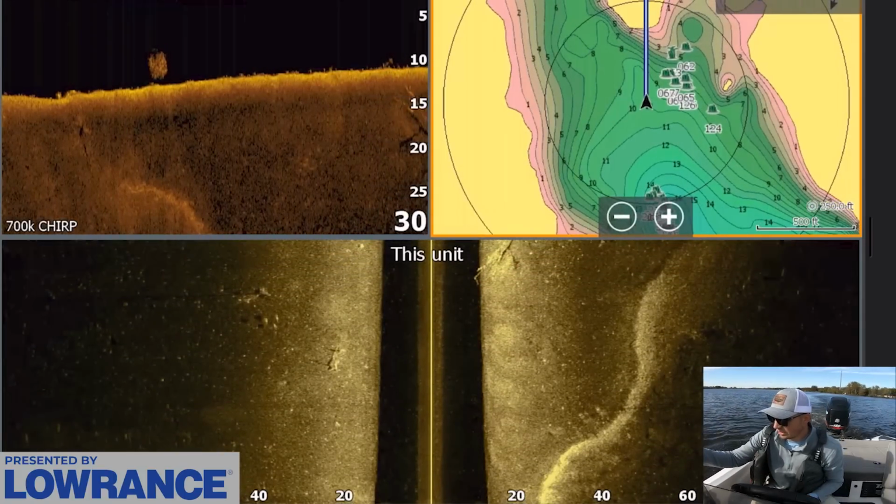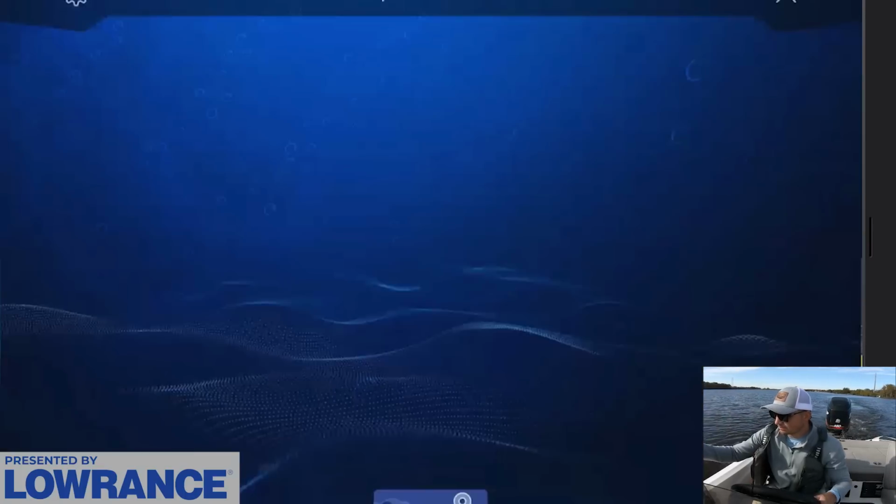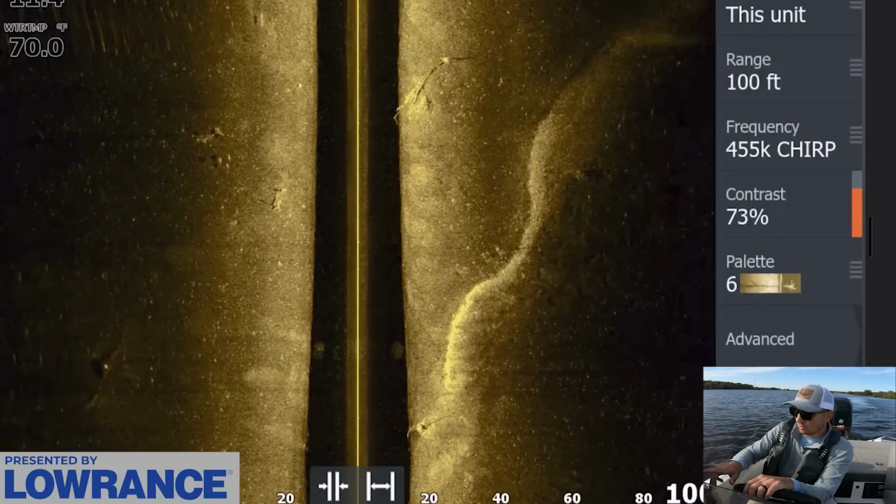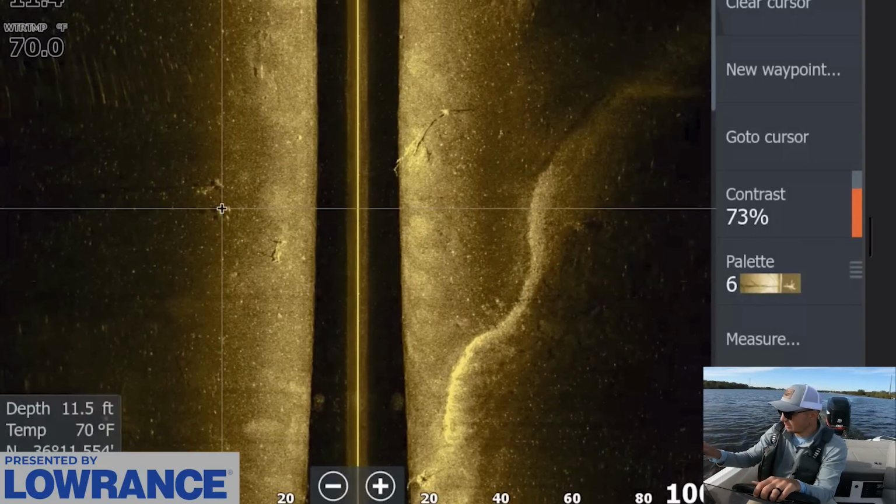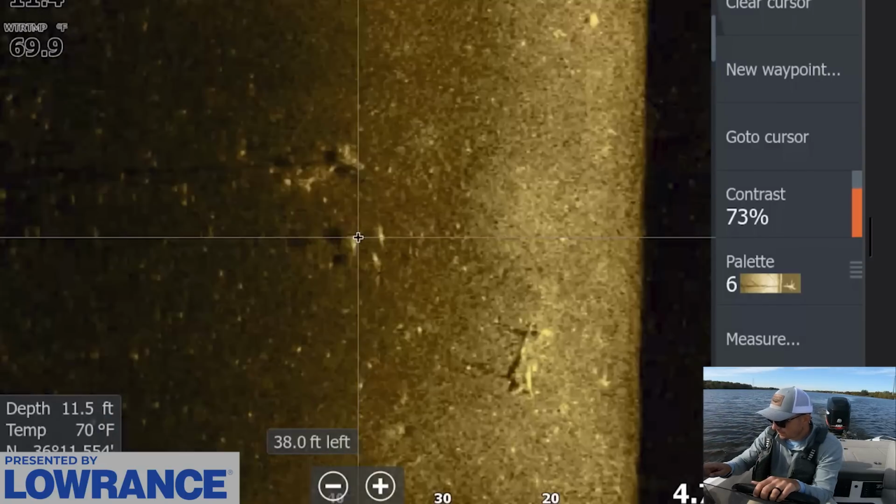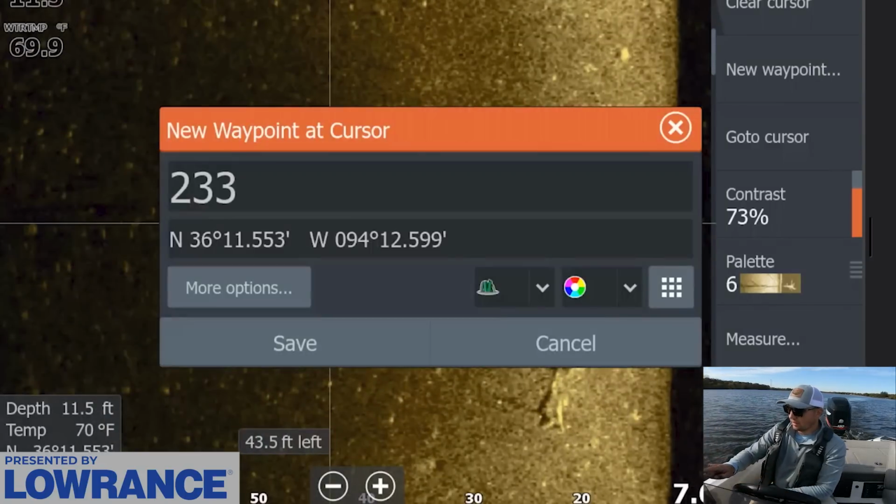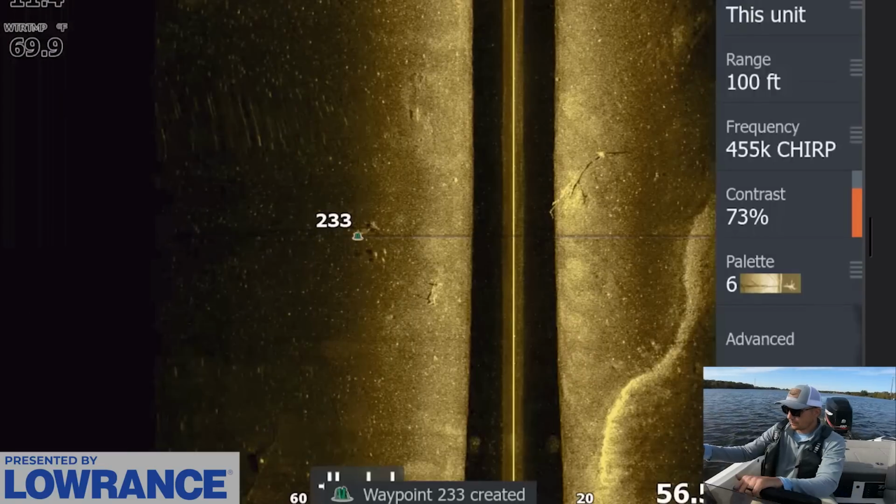Like, here we go. Here's a spot that just jumps off the screen right here on me. And this actually looks really good. On the side scan view here, we have a tree over here that has 3 fish in it that are just sitting perfect. So if we zoom in, you can see 1, 2, 3 fish right in that brush pile. It's exactly what we're looking for. So that is a good sign.